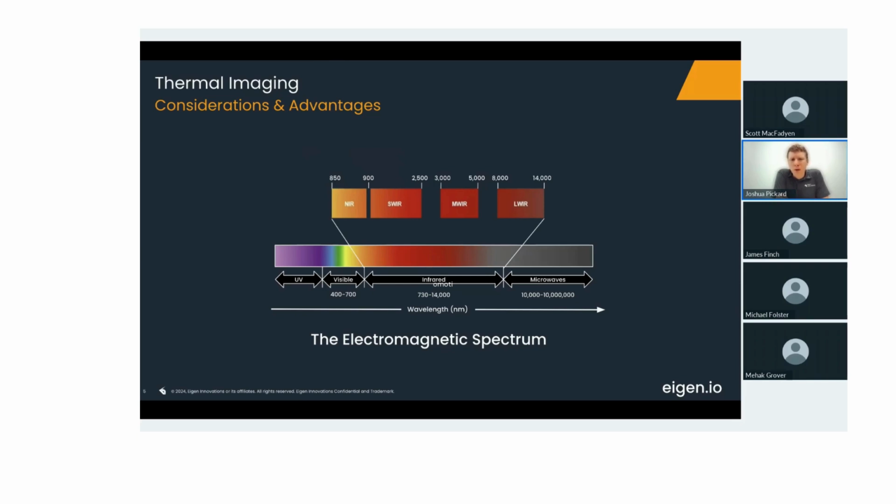But going forward into the mid-wave infrared and long-wave infrared, now we're looking at heat that objects emit. So not that they reflect, not that they absorb, but what they actually emit. So this takes us into the thermal imaging domain. And for us, we mostly focus on long-wave infrared.